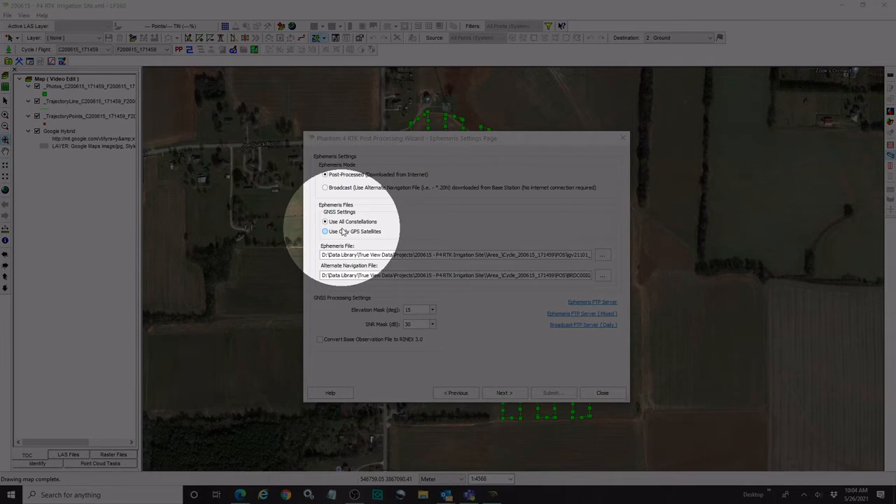Again, the recommended approach is always start by using all constellations and see the quality of the results you're getting with that setting. There's also a path or link to where the Ephemeris files and alternate navigation files will be stored on your system. This is tied into the project folder that we set up when we first created the project. So you can browse out to check to make sure that those files are there.